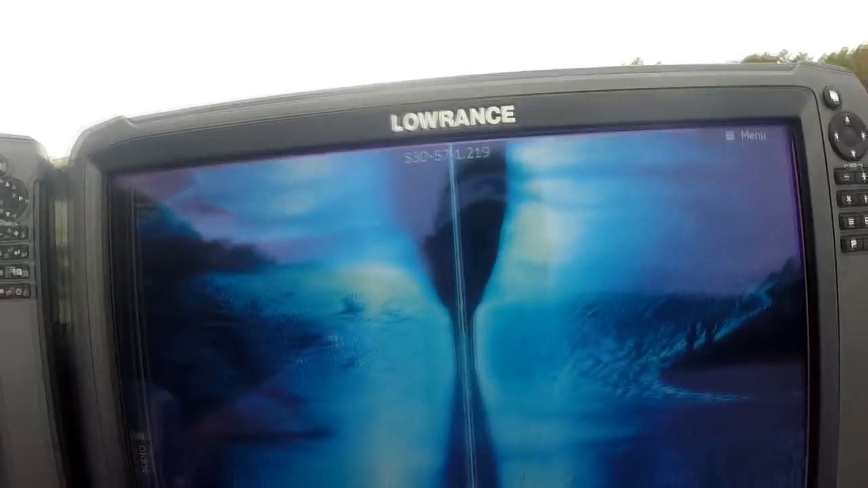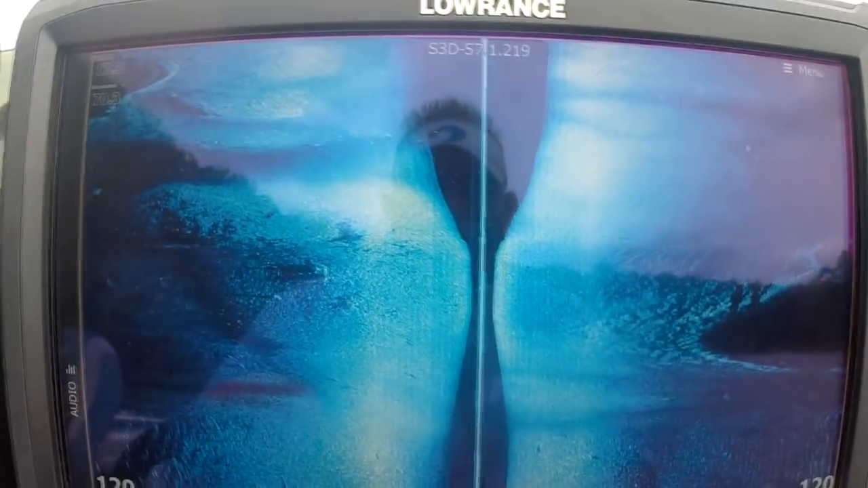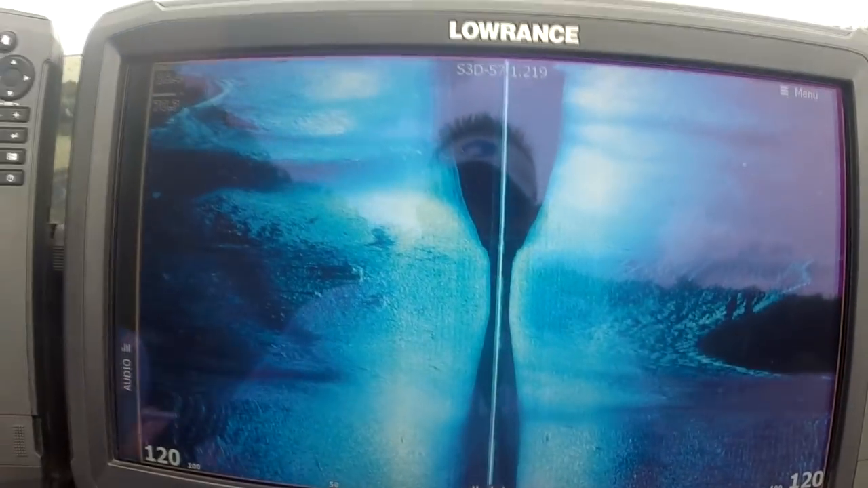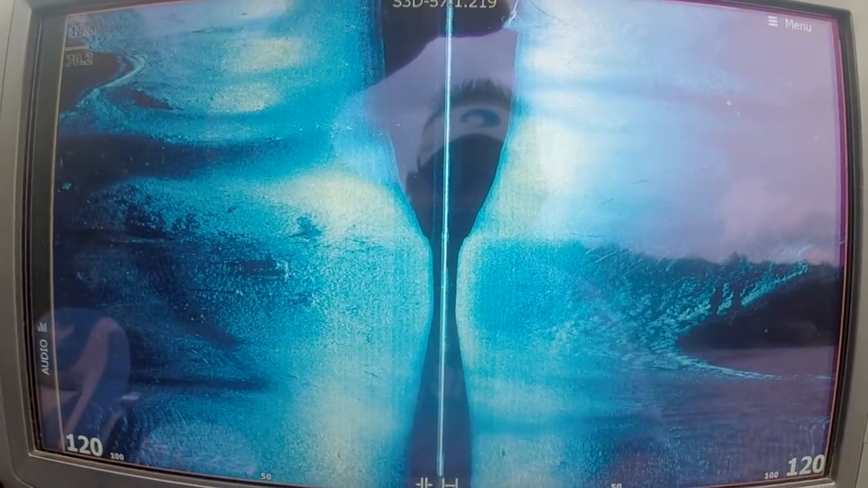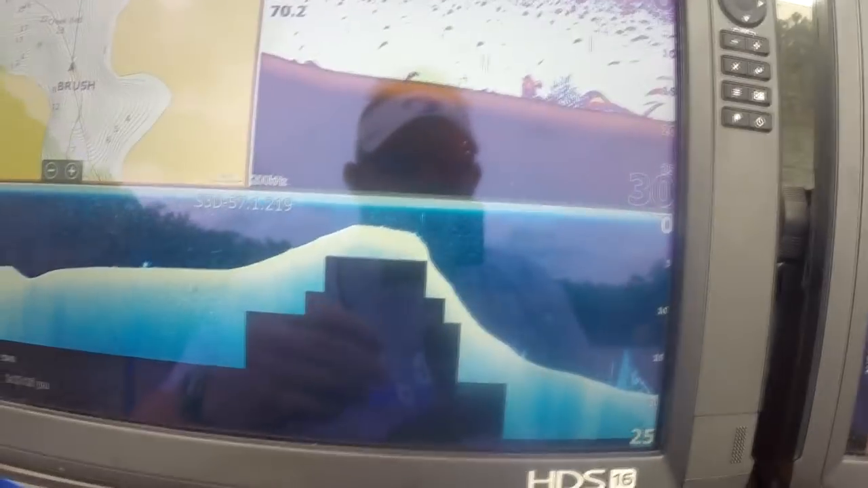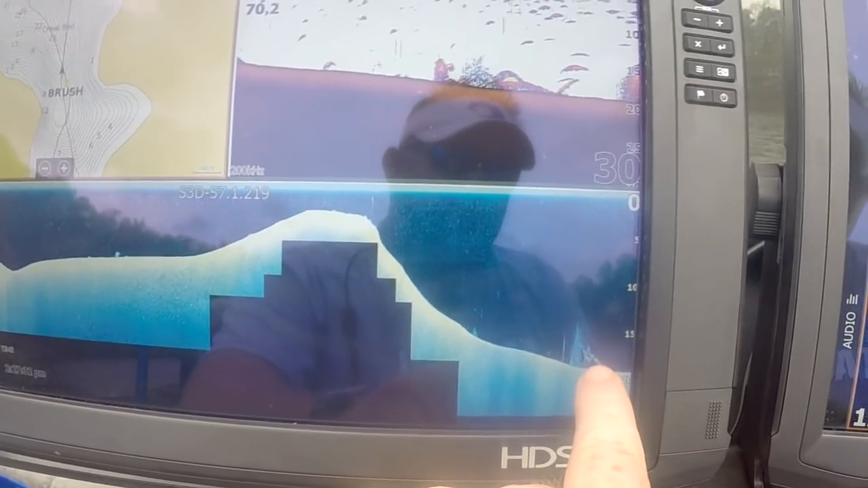All right, so we're getting ready to come right back up on our brush pile here. All right, so this will give you a little bit better idea. This is our brush right here on the right hand side again. This is our brush right here, and it's actually got fish on it. So this is our brush that we just went over.